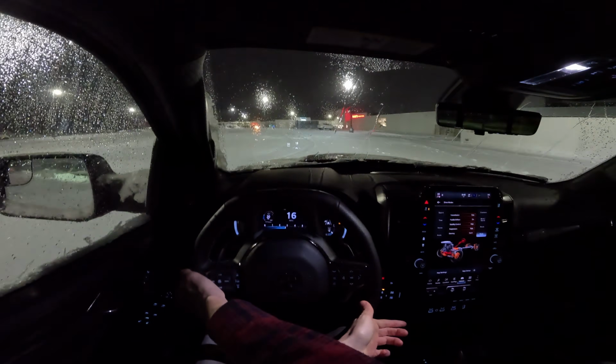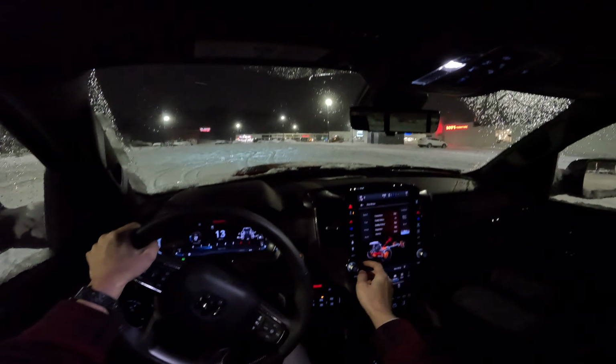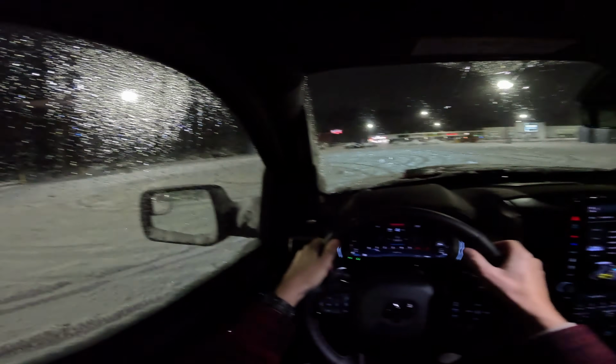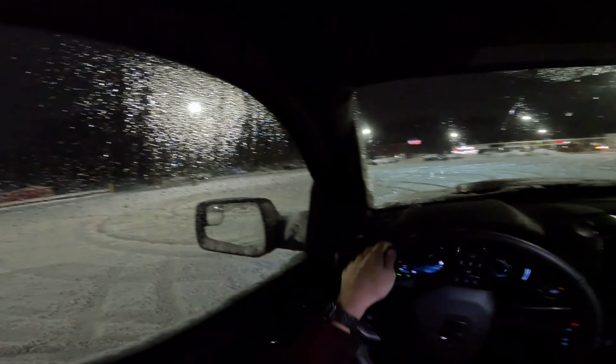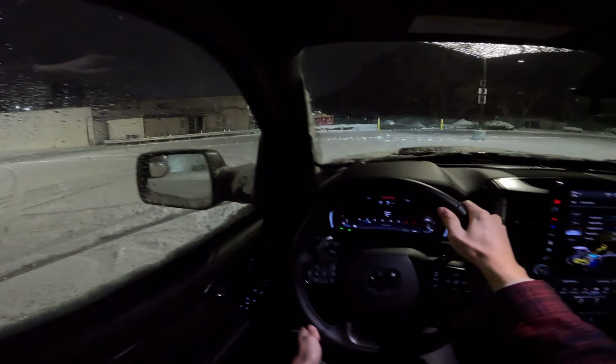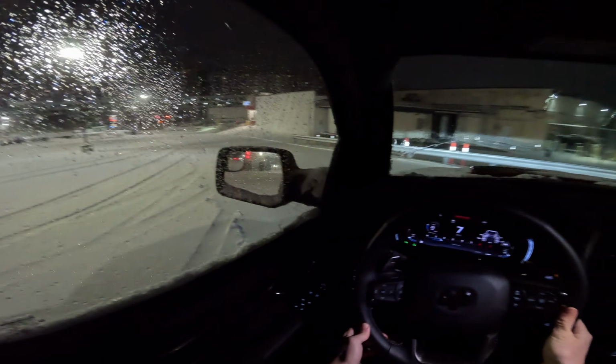Lots of traction loss. You can definitely feel it's in a more rear biased mode right now, but the second you pop it into snow mode here, it kind of locks the four-wheel drive system into a little bit more of an even split, lowers the revs for you so you don't have as much revs going around. So you're going to definitely get a little bit more traction as well, which is quite nice in these snowy conditions. And these tires do help quite a bit.